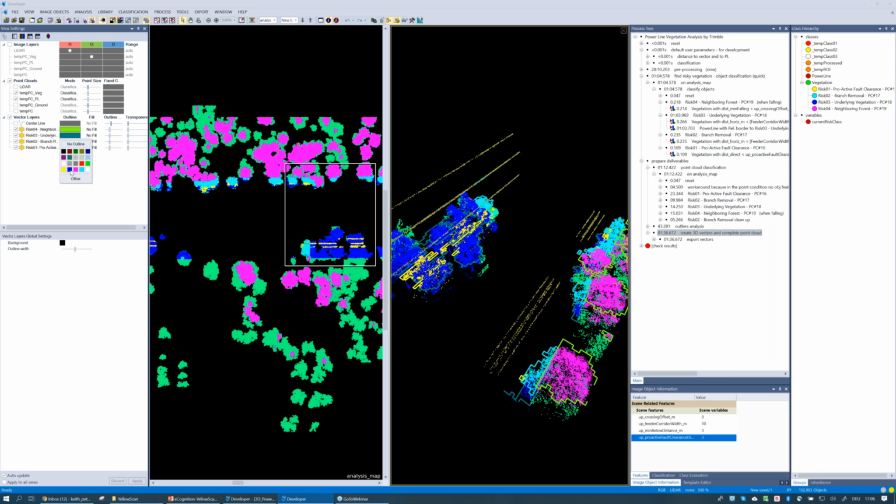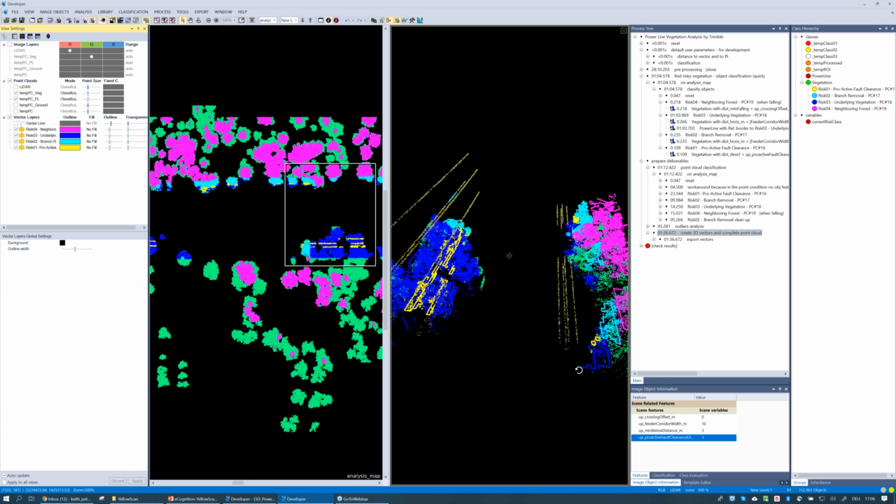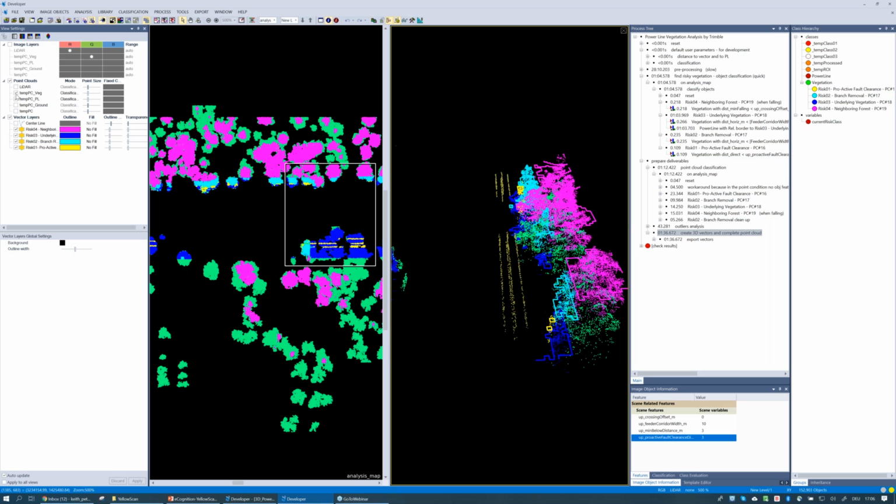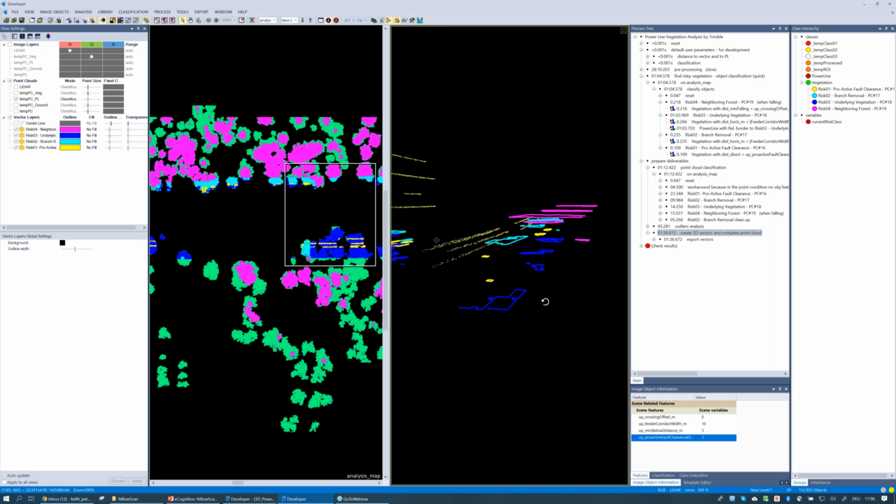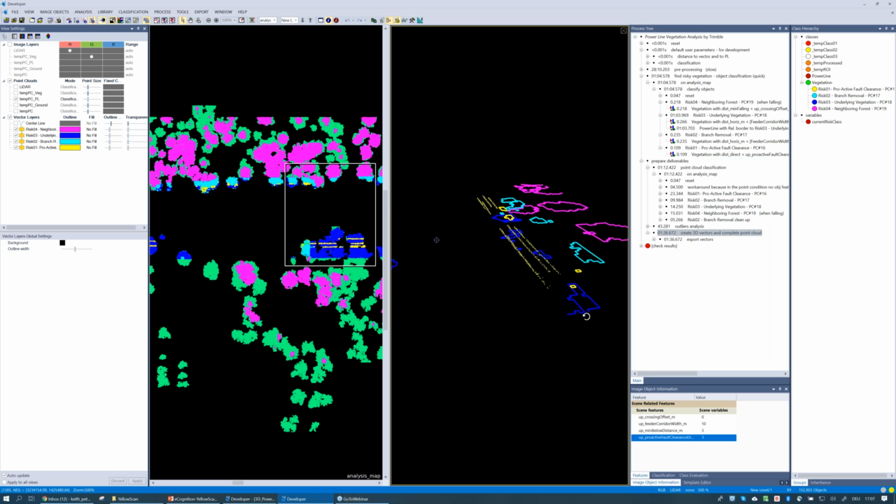Maybe it becomes a little difficult to see within the point cloud, so we'll zoom in. Take a look at this, and just to show we do have actual 3D vectors, we can turn off that point cloud and then see our results here. So these vectors reflect the elevation of the objects that they contain.